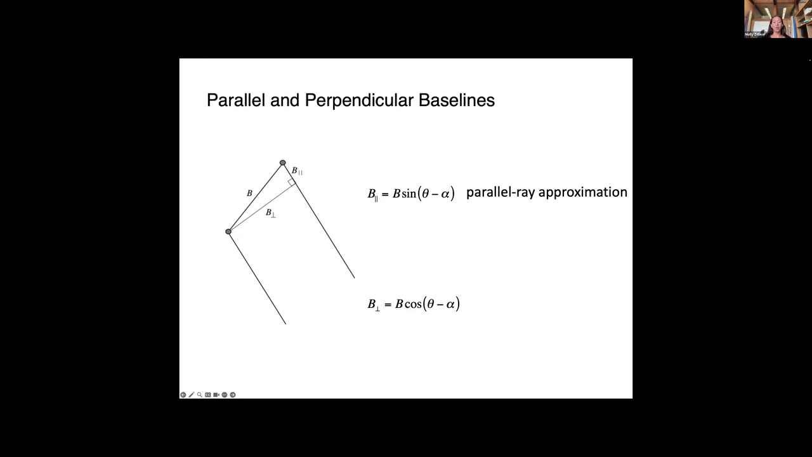This is valid for systems where the radar is flying about 800 kilometers high, and this parallel baseline is on the order of 100 meters or so. The second baseline that we have is the perpendicular baseline, which we have expressed here. This is important for understanding the quality of our phase measurement that we may have in our interferograms.